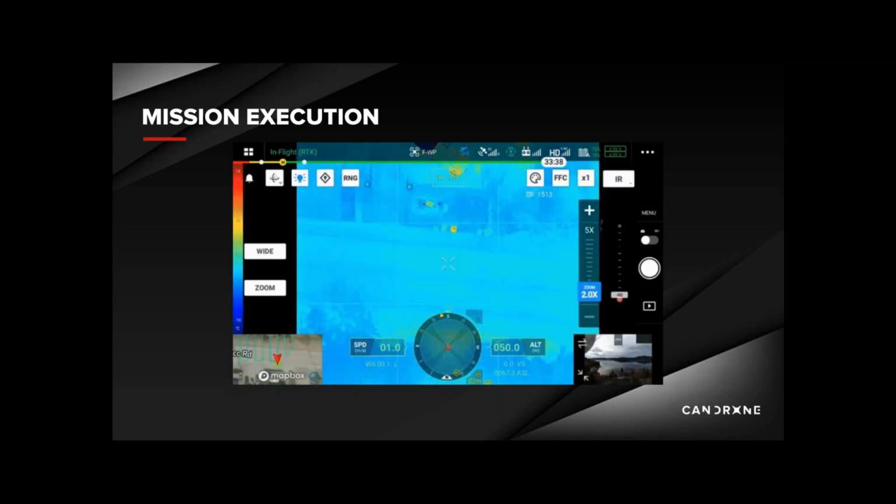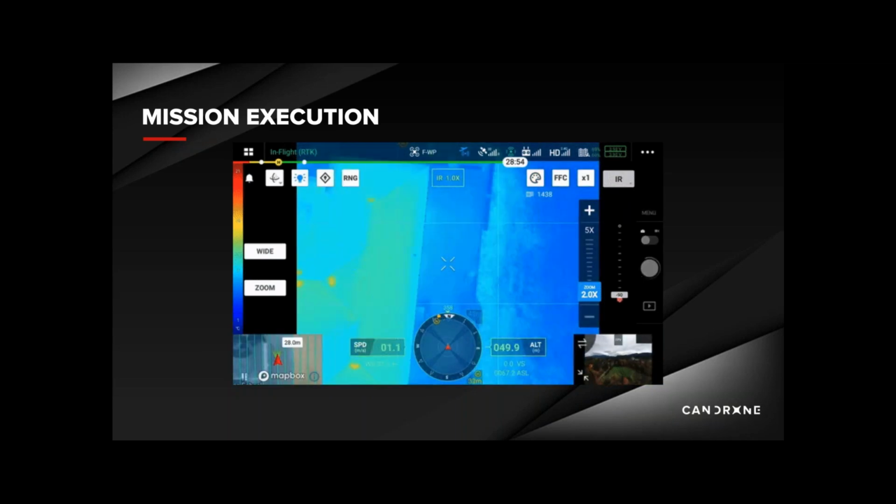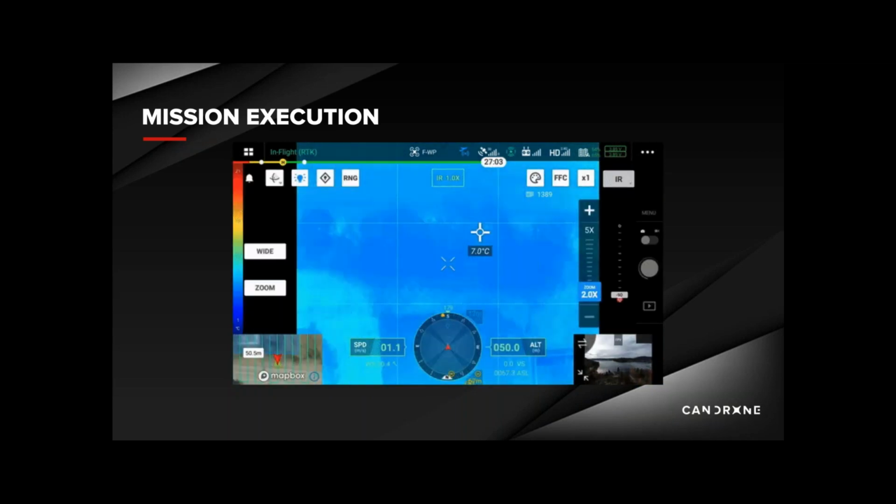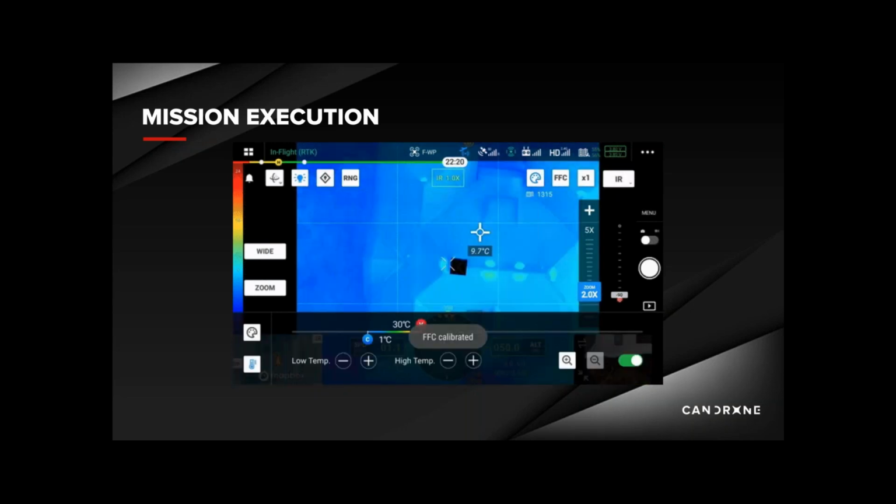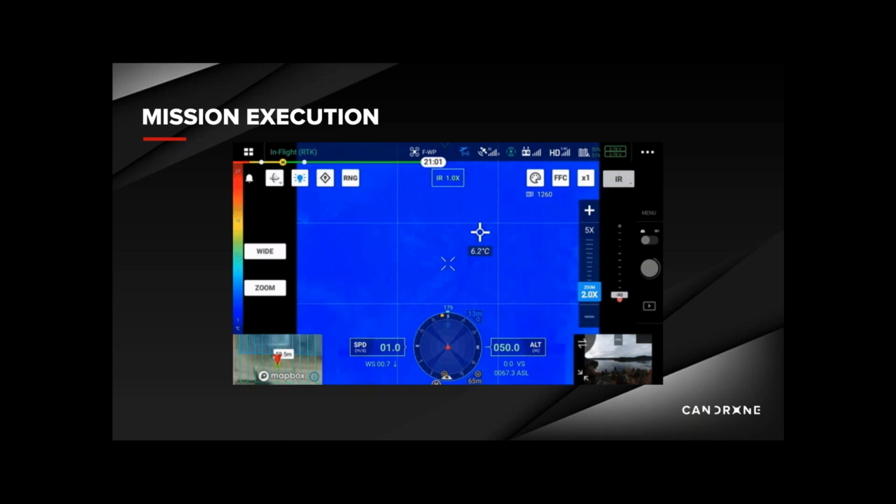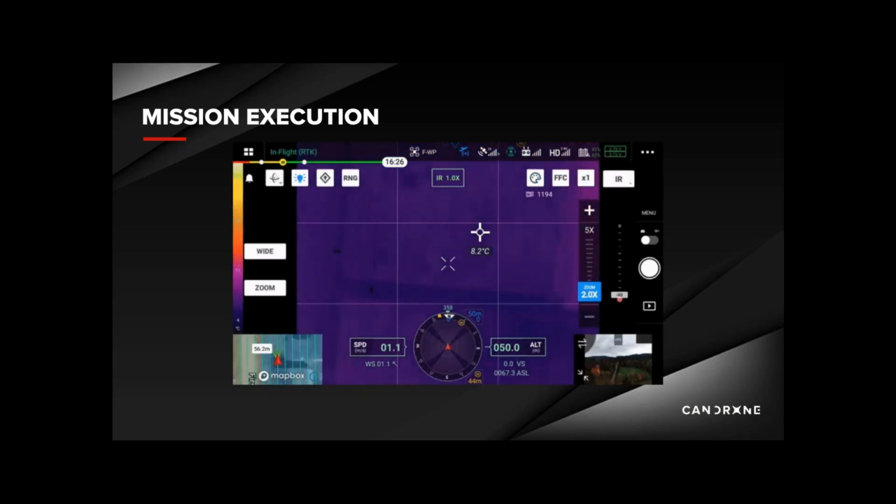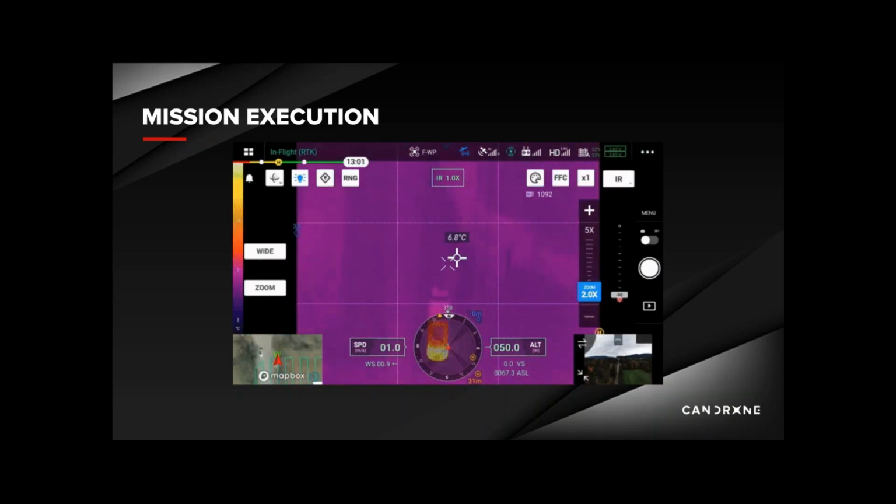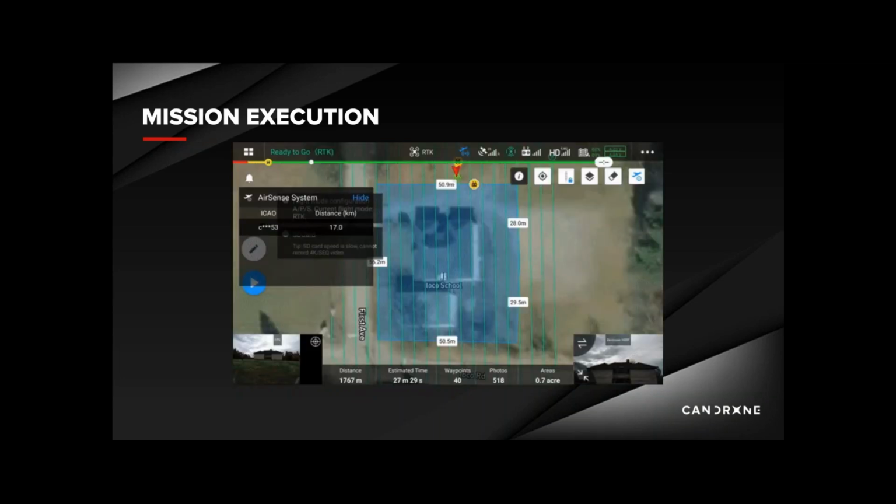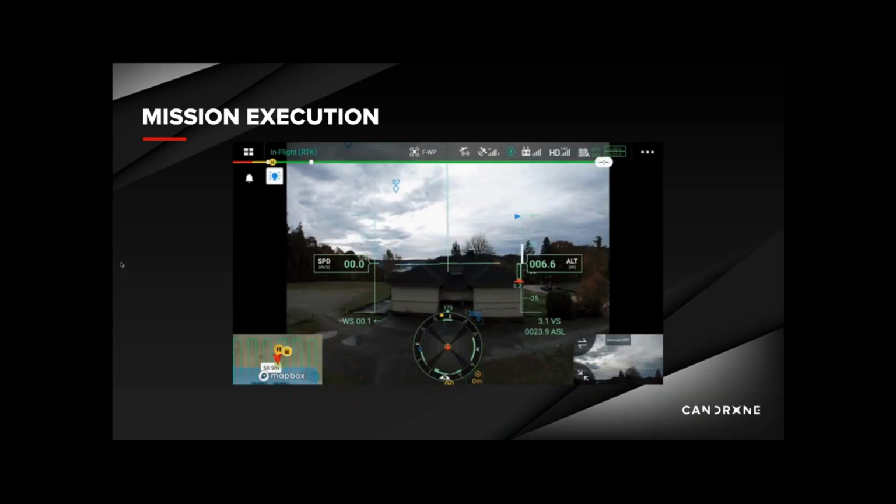The data set that we captured was an abandoned school, and the area size was about 0.7 acres and took about 28 minutes to capture. We ended with about 518 photos in our data set. The data capture was done at about 10 a.m. on a cloudy day. Admittedly, this wasn't the best example, as the temperature difference between the surface and the building structure was very subtle.